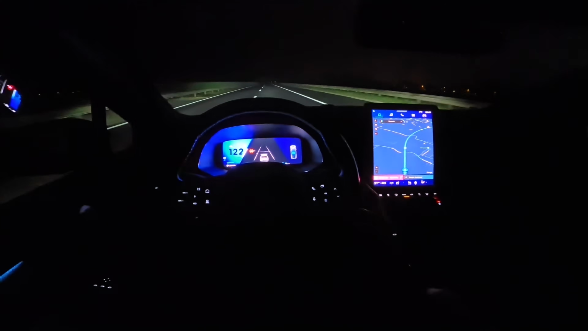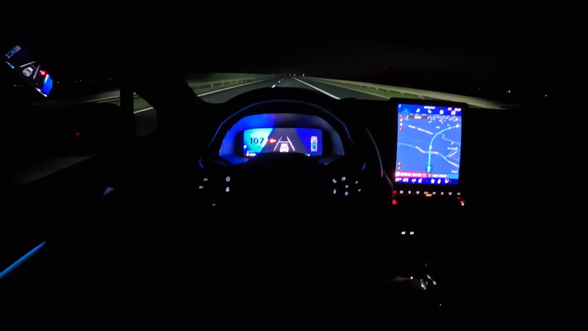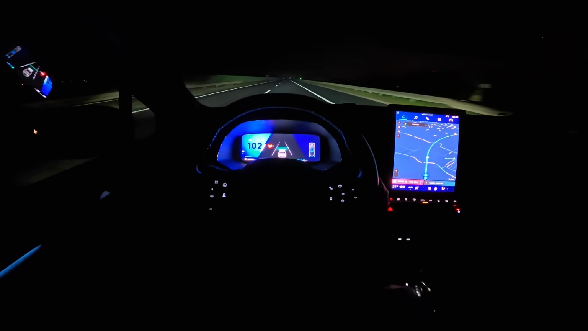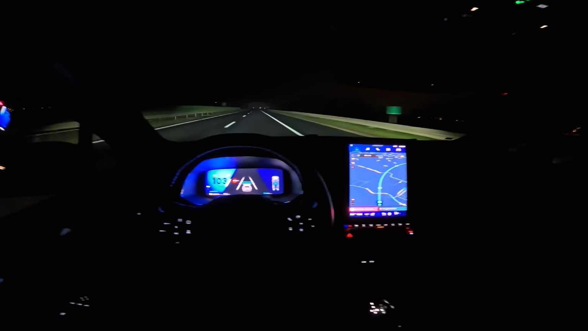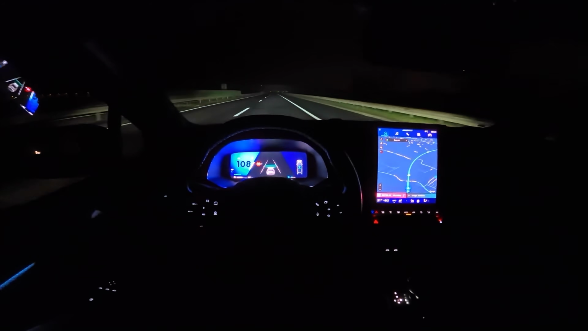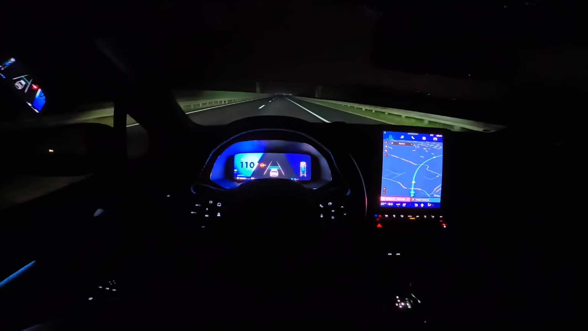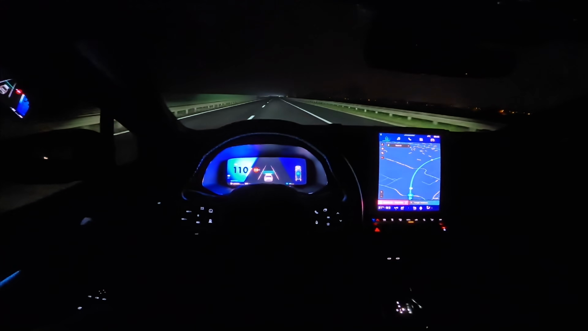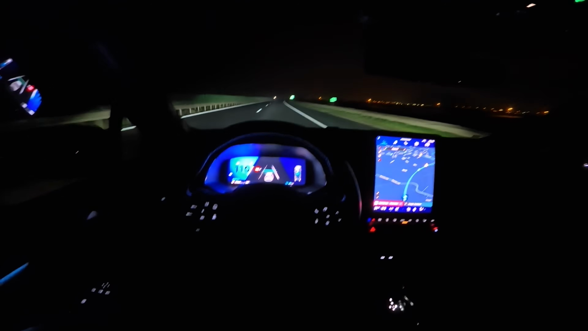Now, I'm definitely starting to think that the panel roof is the source of wind noise in this car. It's extra wind noise that's almost excessive. I would prefer not to have it. Generally, I don't like panel roofs because of that.